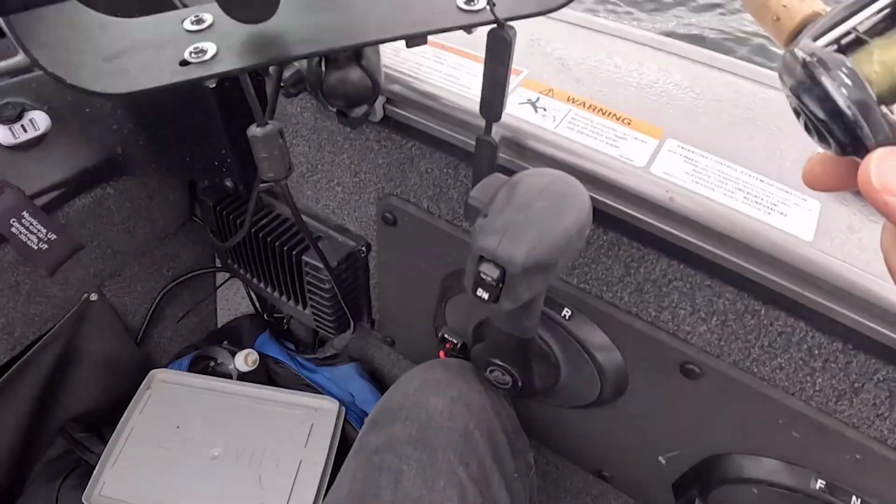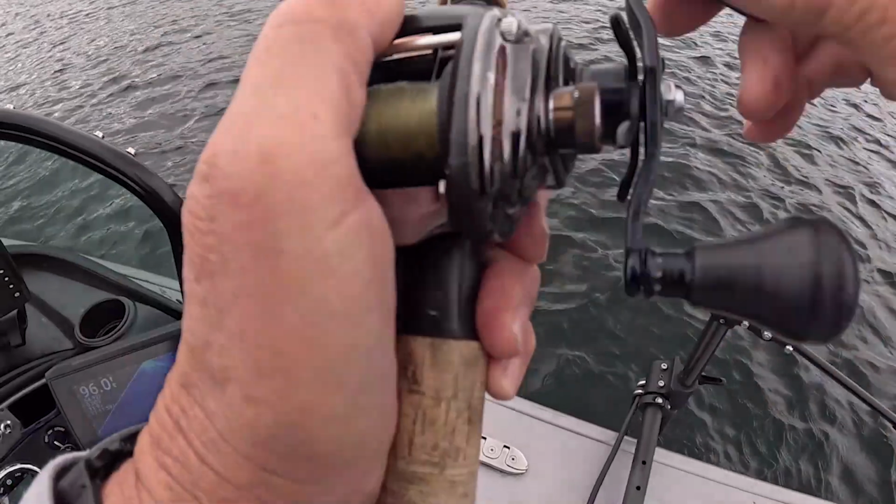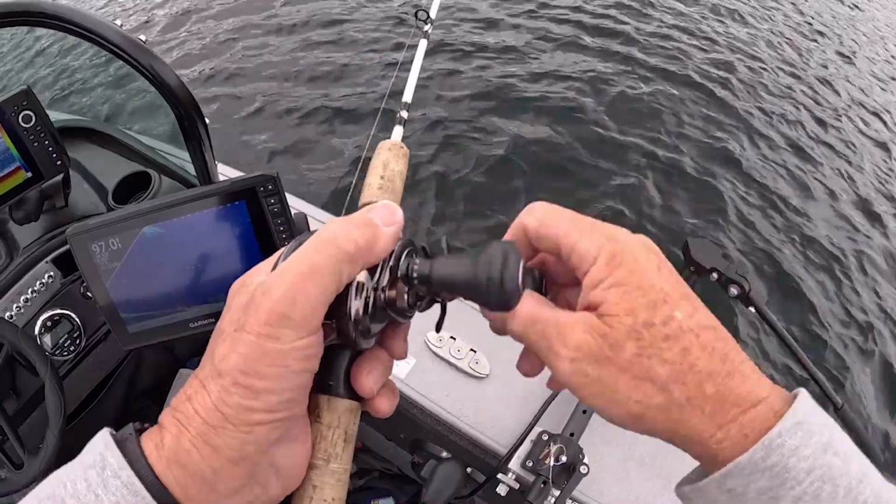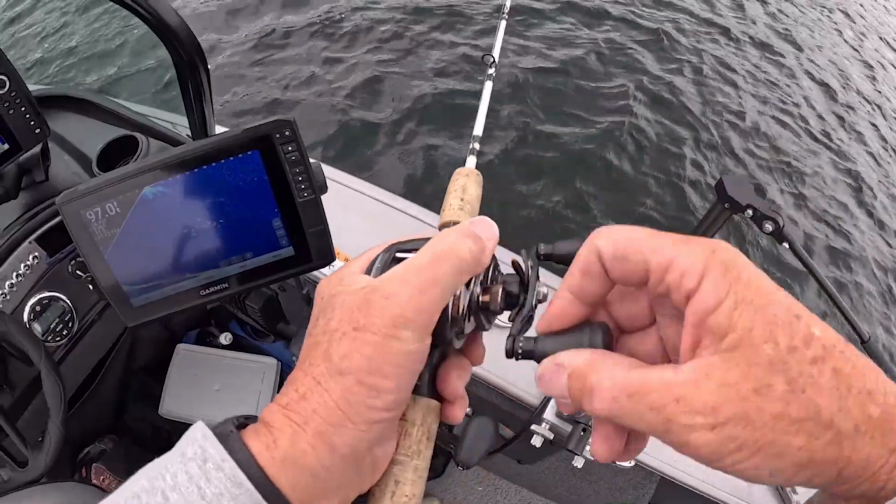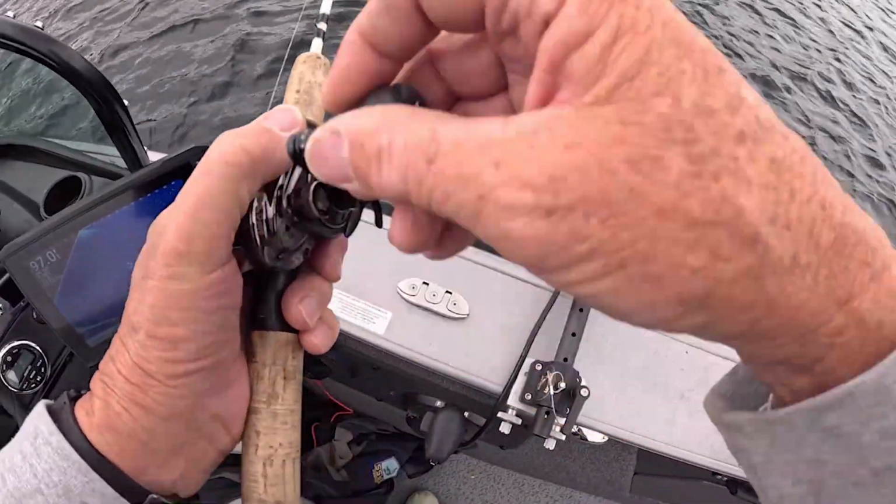Oh, there he was. He came over, took a look at me. Oh, we got him. I got him. Now we're going to see if that's a kokanee or whether it was a lake trout underneath the kokanee. So this is exactly why we do this. So that was at 65 feet when it came up to see me. Now we're going to see just exactly what kind of fish it is.